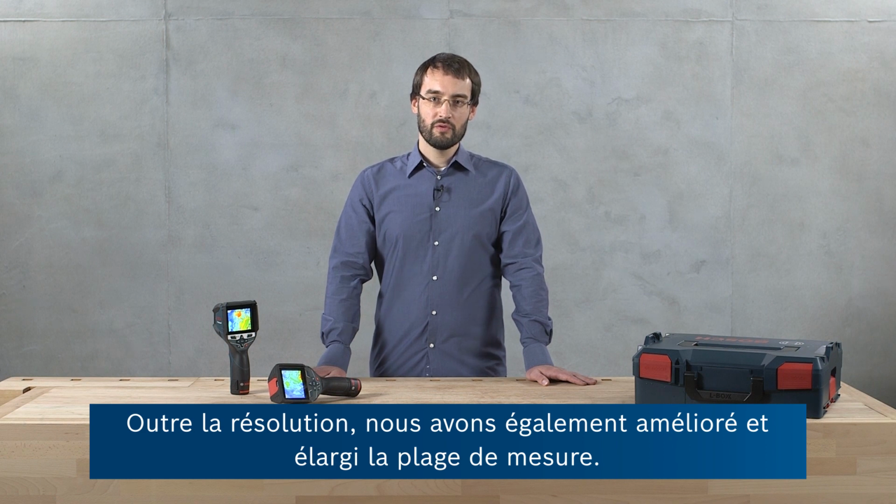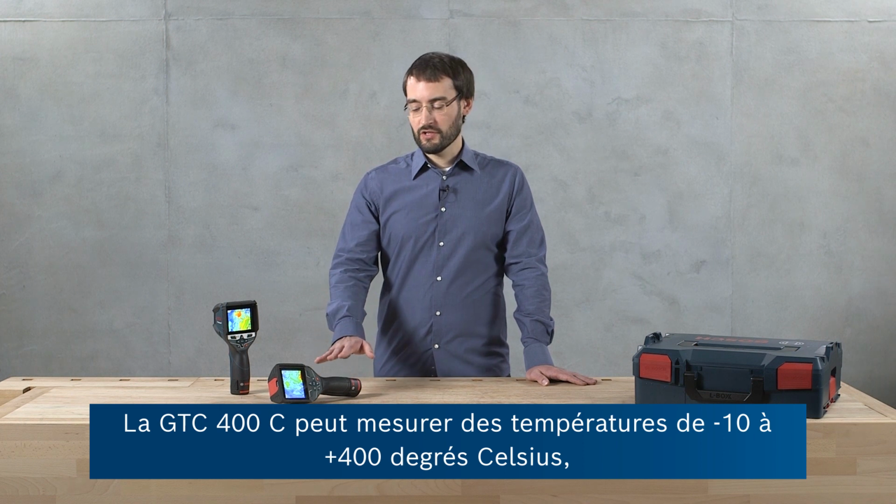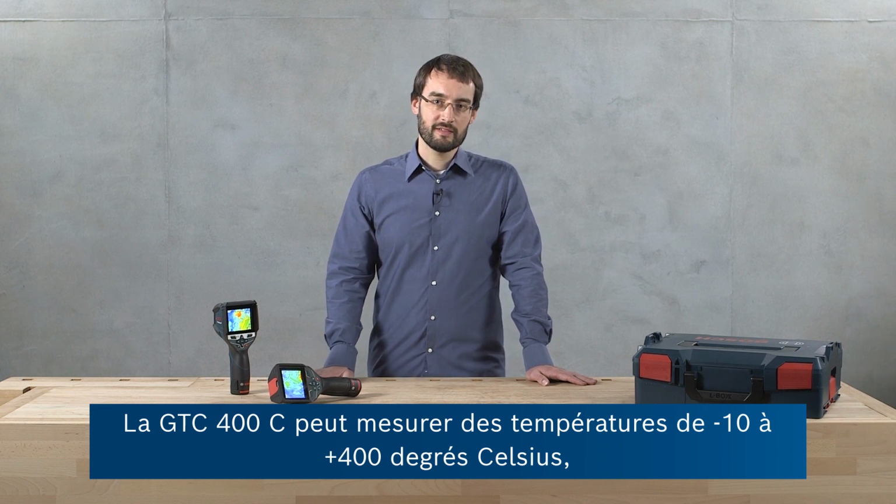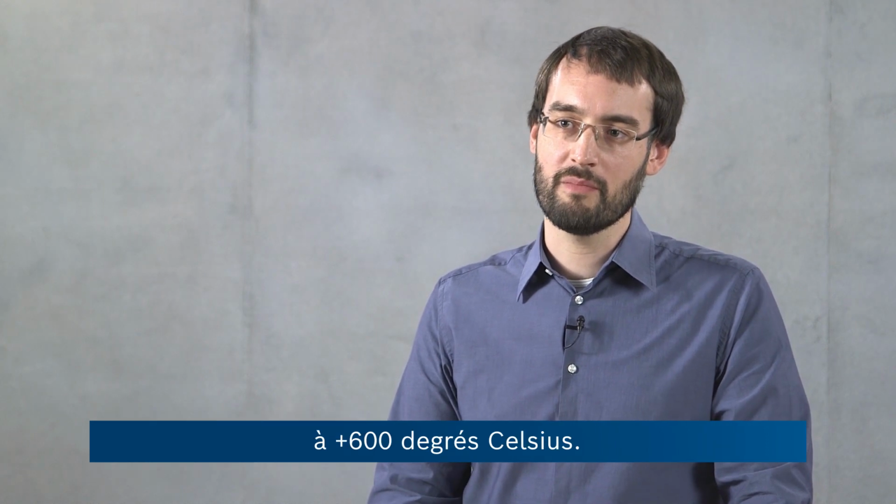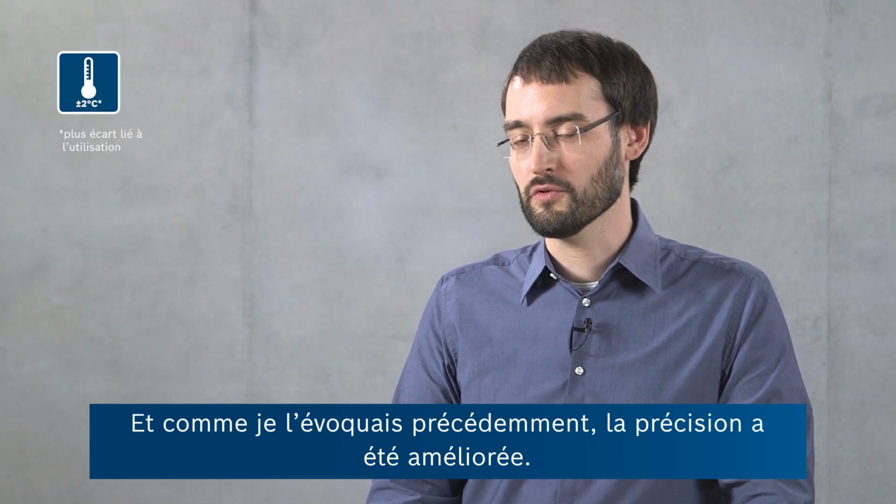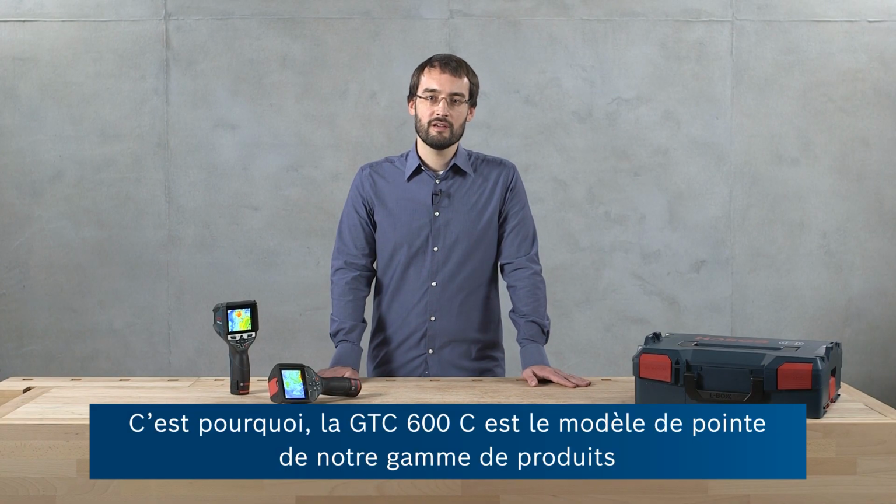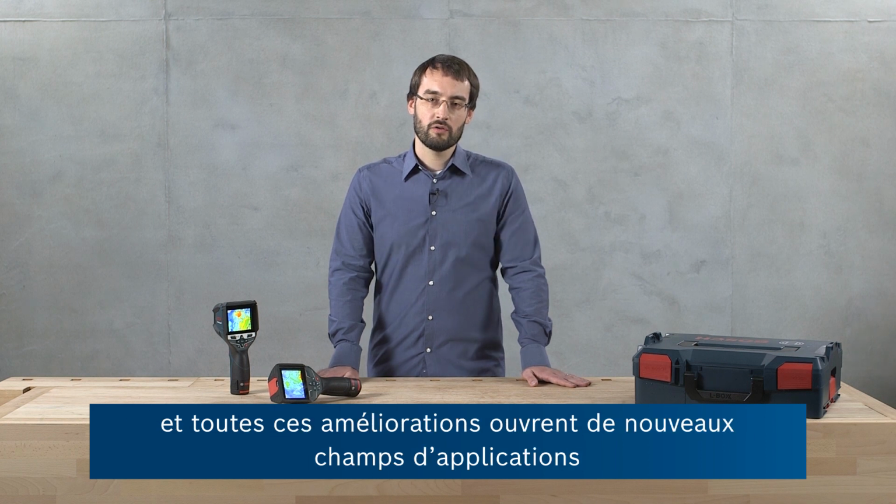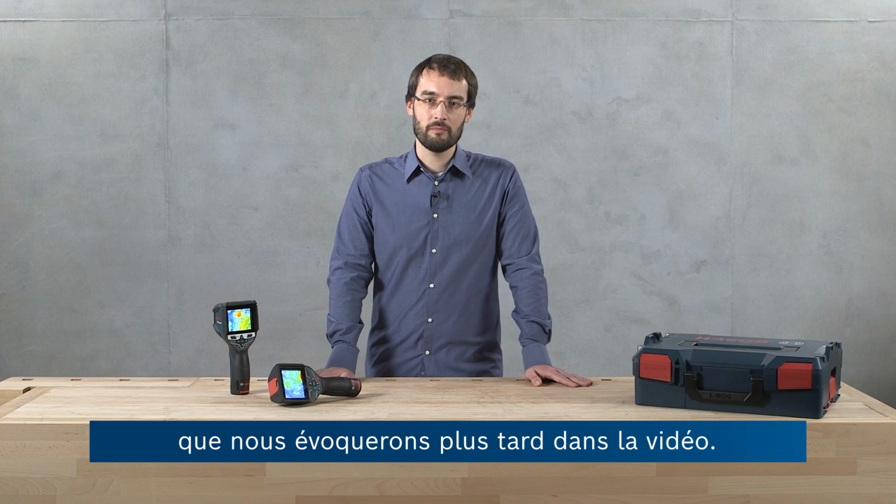In addition to improving the resolution, we've also increased the measuring range. So while the existing GTC 400C can measure temperatures from -10 degrees Celsius up to 400 degrees Celsius, the new GTC 600C measures temperatures from up to 600 degrees Celsius all the way down to a chilly -20 degrees Celsius. And as I mentioned before, the accuracy has also been improved. All in all, this makes the GTC 600C the advanced tool in our product range. And all of these improvements also enable new application areas, which we're going to talk about later in the video.